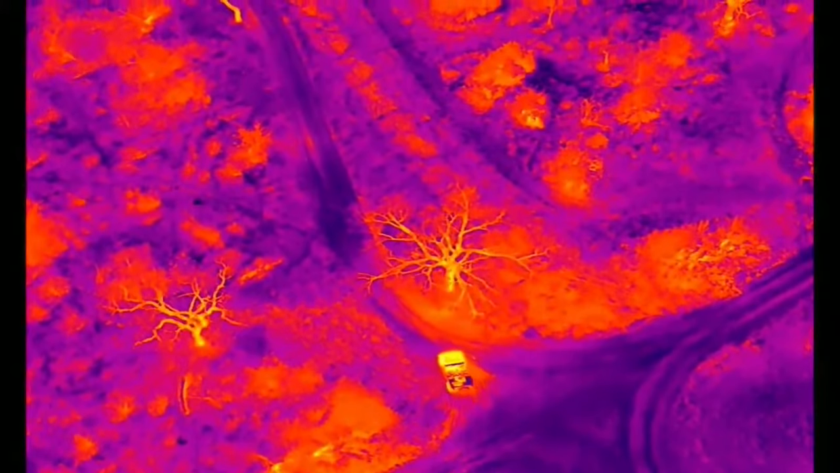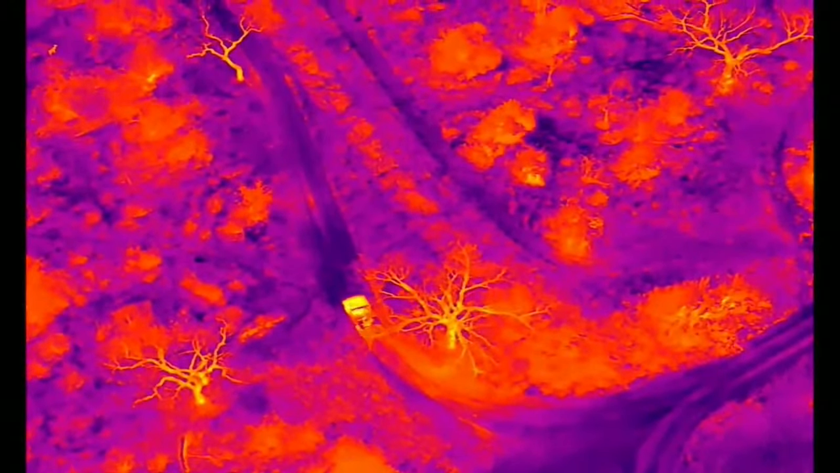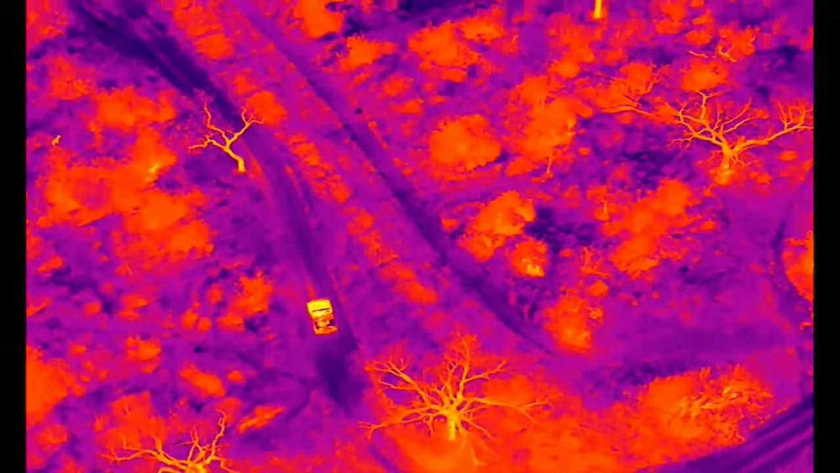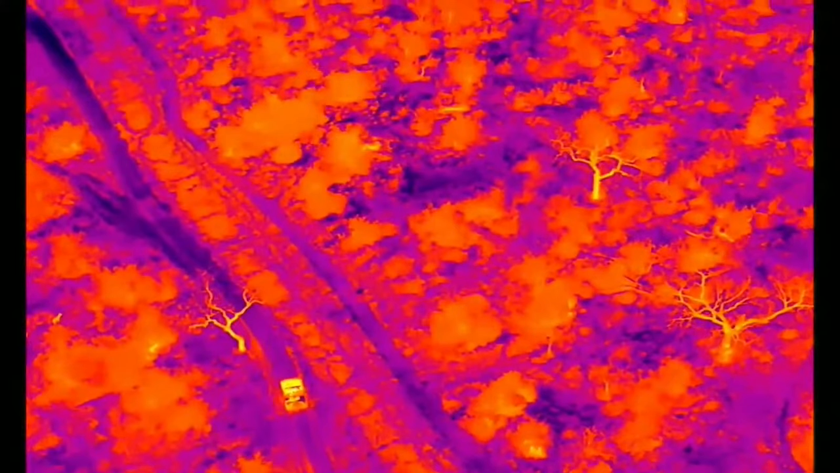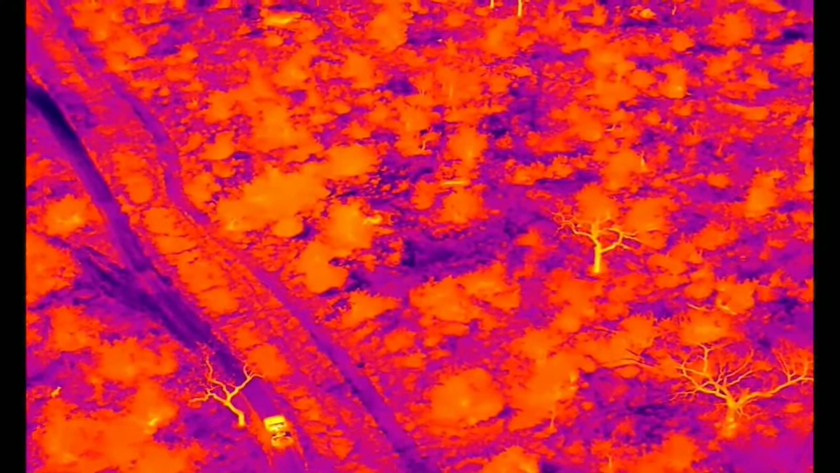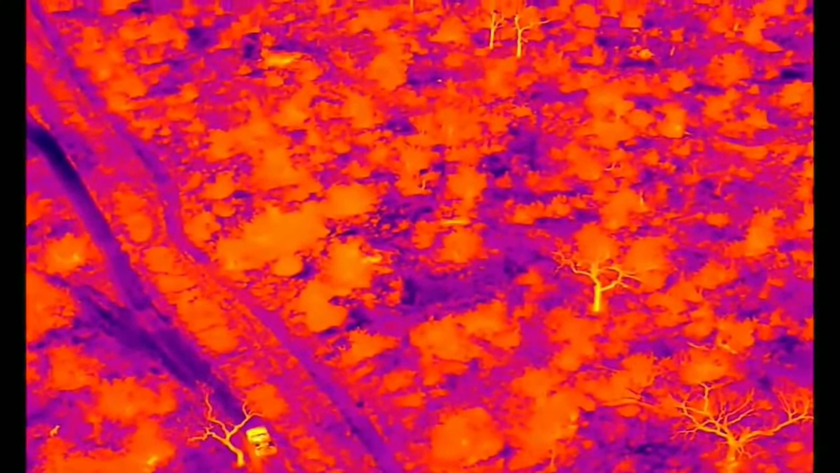There we go. All right, so David's on his way to figure out what that dot is. I said that I think it's an antelope, but we're going to find out. I said wildebeest. Now this is a tough drainage to get through, but we're going to try, everyone.